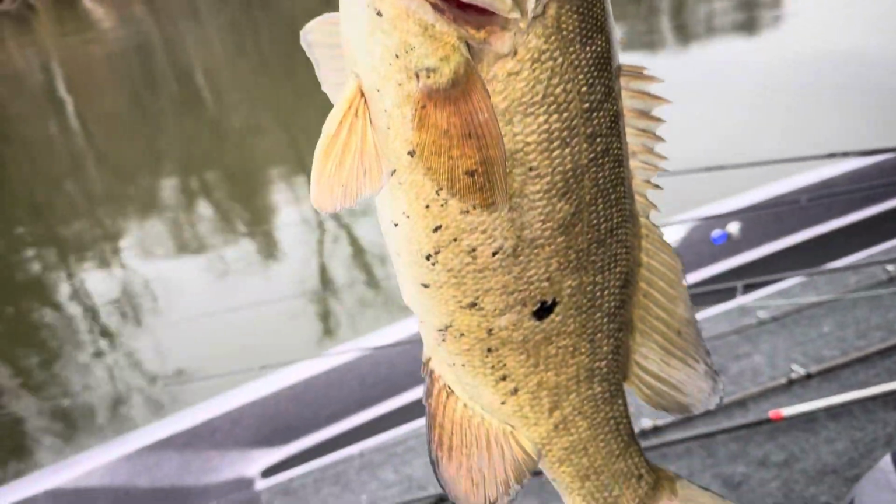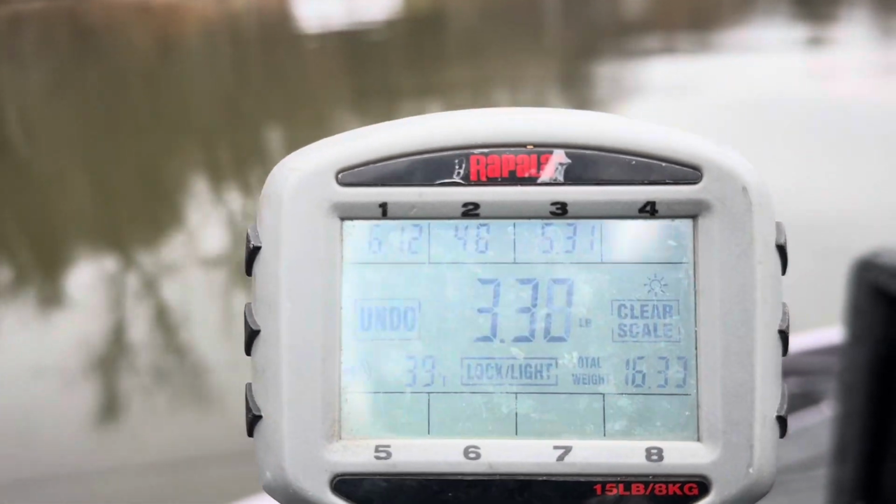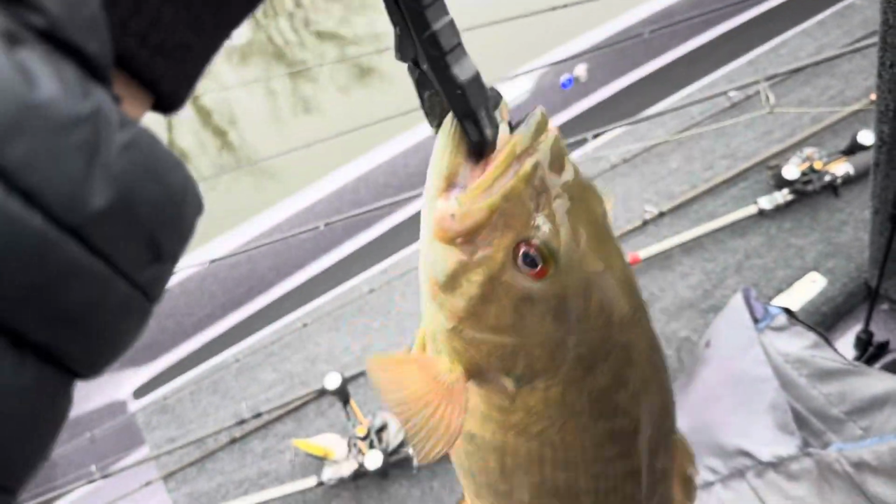All right, here he is. Got him on the scale. Biggest one today, 3.30. That's a 6-pounder, not from here, but a good one. Gonna get him back. There he is. Got another one. Man, I watched that one eat on the Active Target. That was a cool bite. Really cool bite.